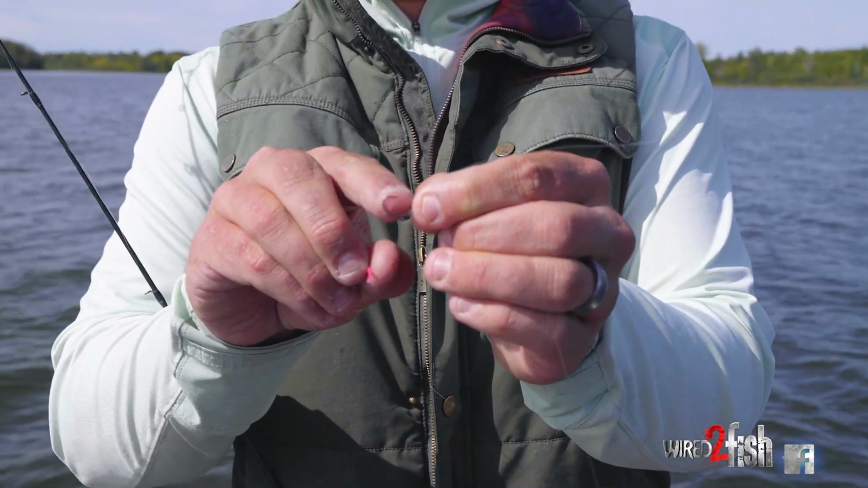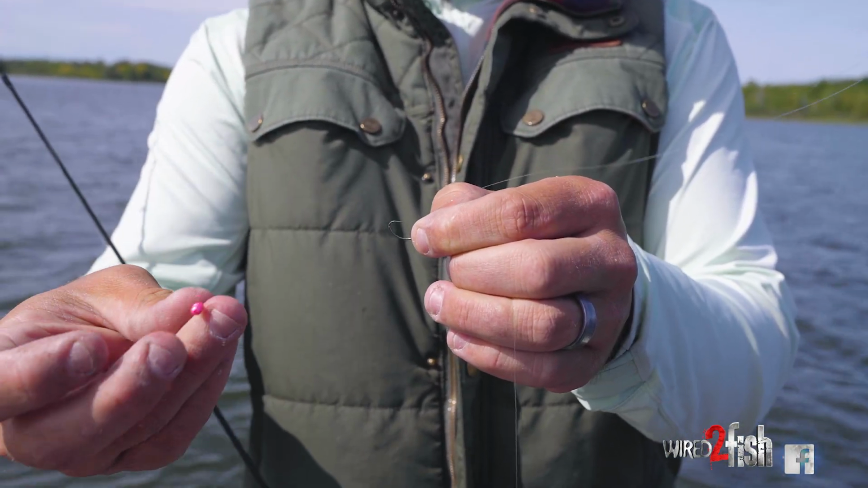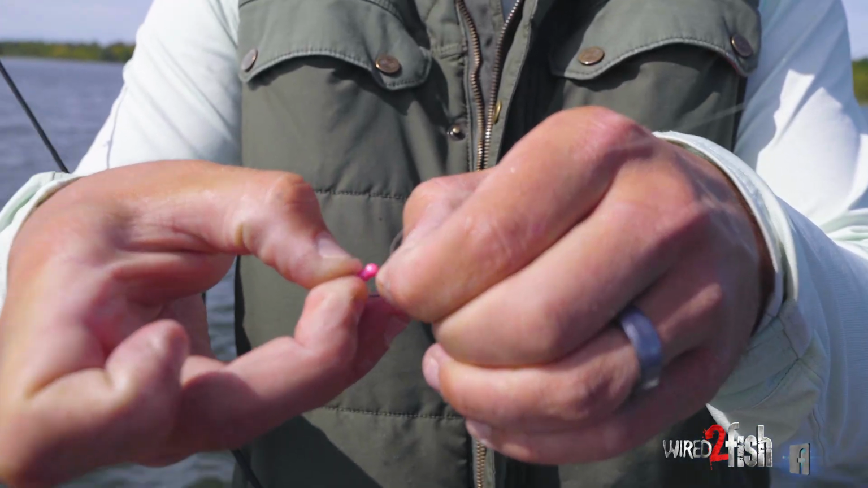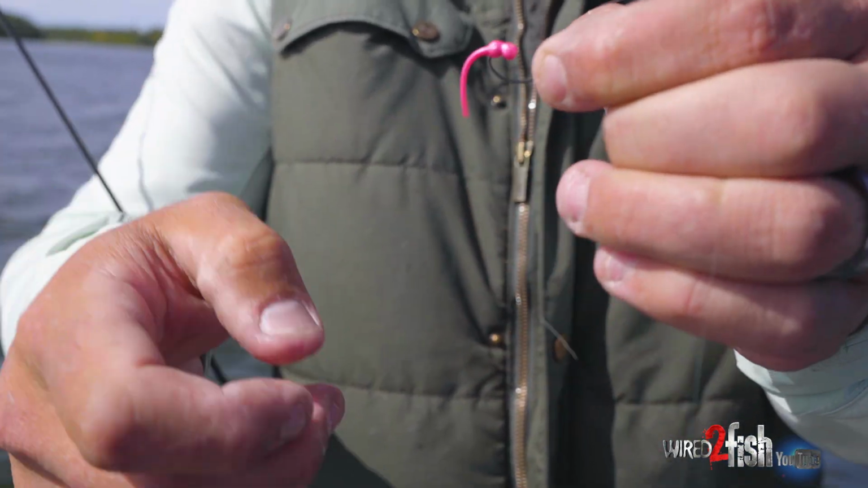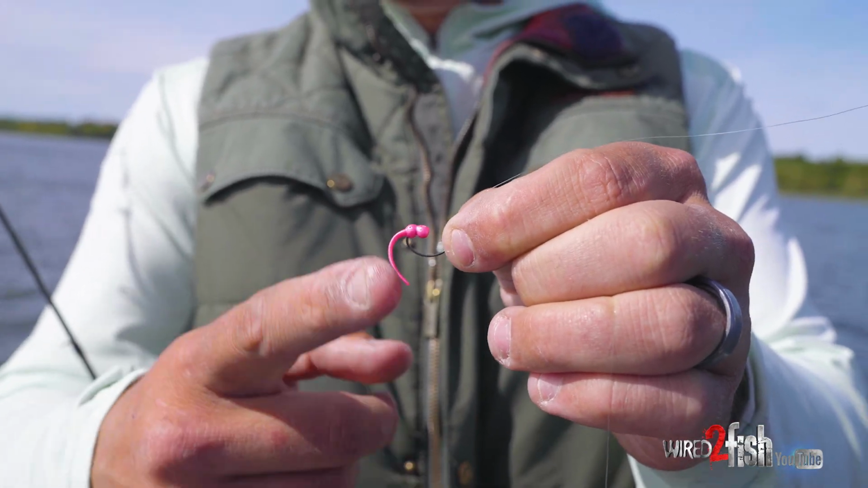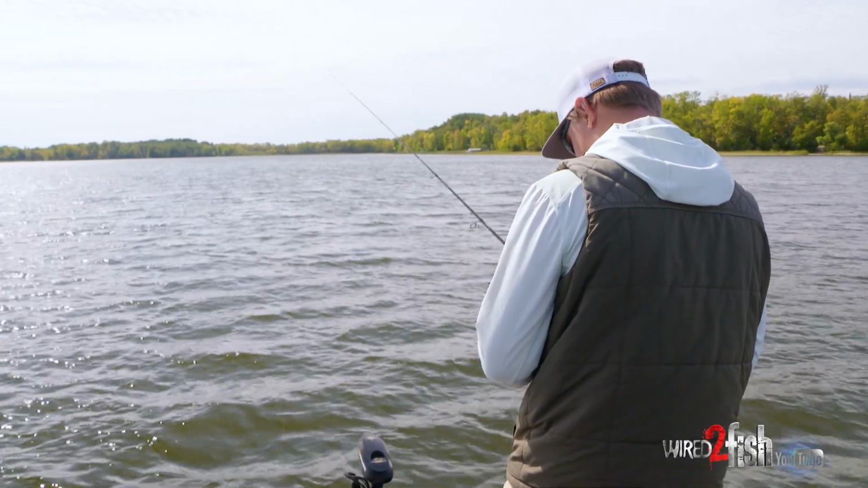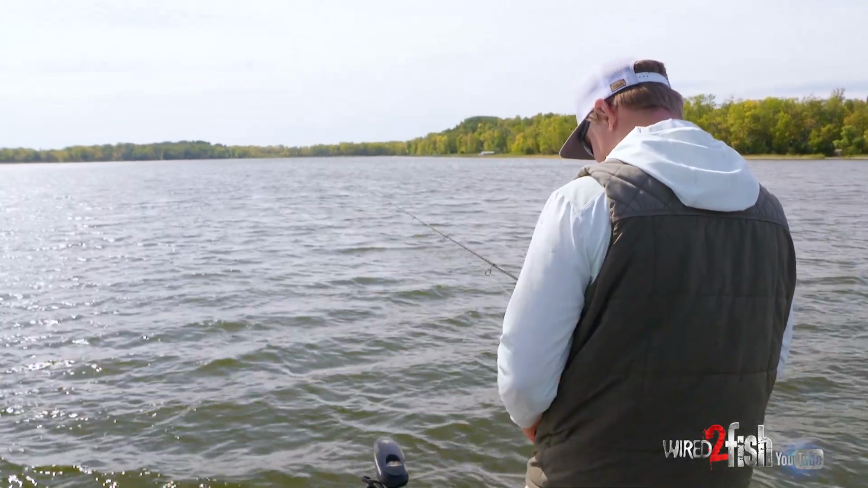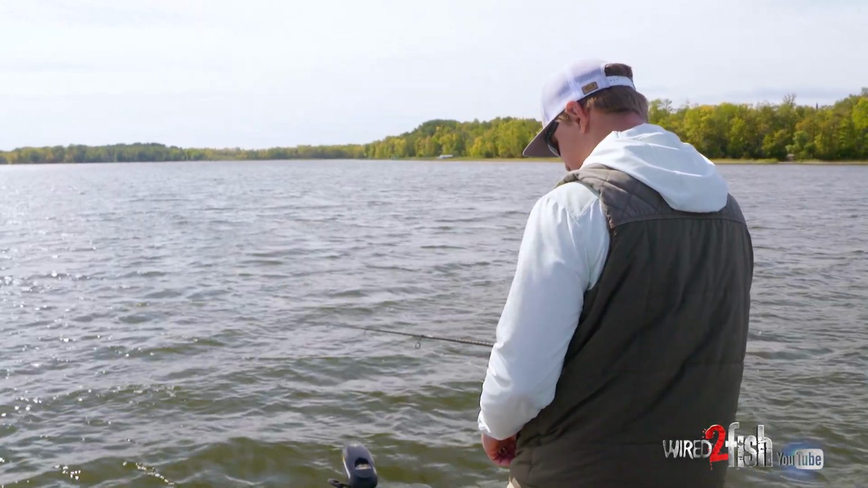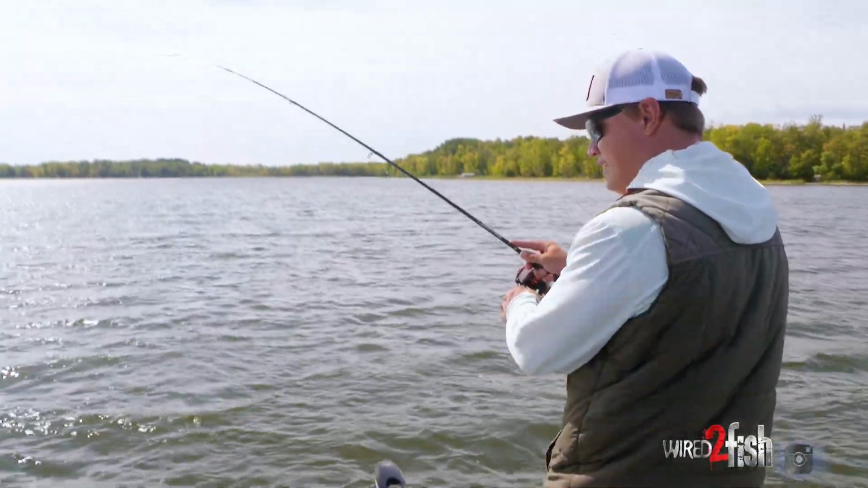You get that horizontal part of the hook, and I'm just taking that, and I'm not going all the way through. I'm kind of just putting it right there. So at maximum action on that tail there. Oh, wow. They're going crazy after it. Coming all the way to me, and I got a little, there we go.